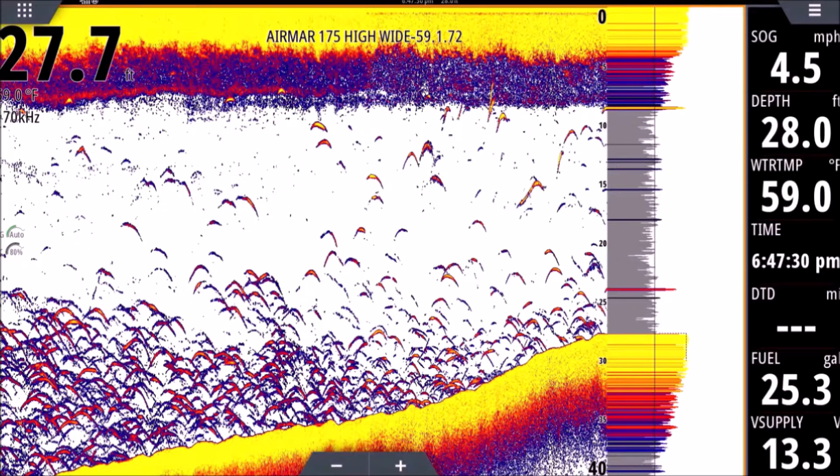And if we look at our bottom right away, we see yellow. So that means our hardest returns are going to be yellow. The biggest fish, hard rocks, anything that is large and strong in the water will be yellow. So that tells us if we're looking for fish, we want to see that yellow. We're looking for big fish. That yellow is good, right? And you can see it fade down eventually to white at the bottom.